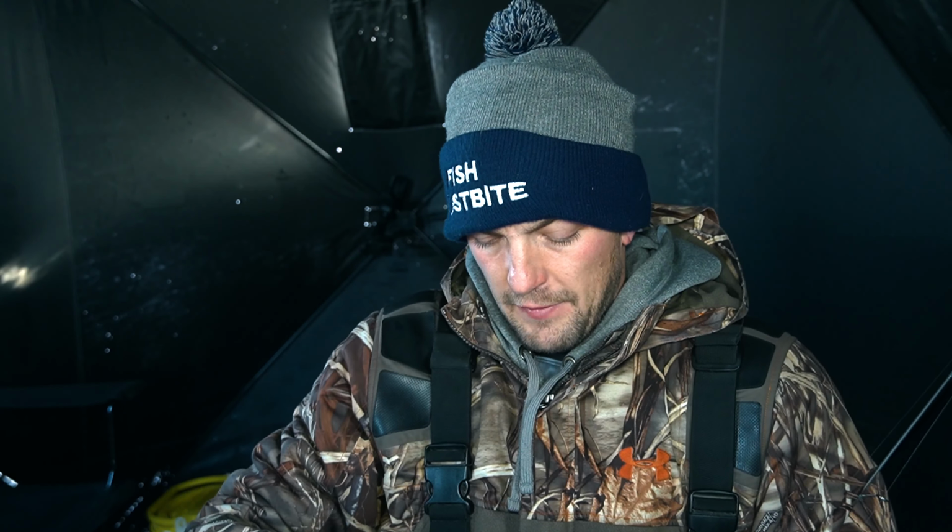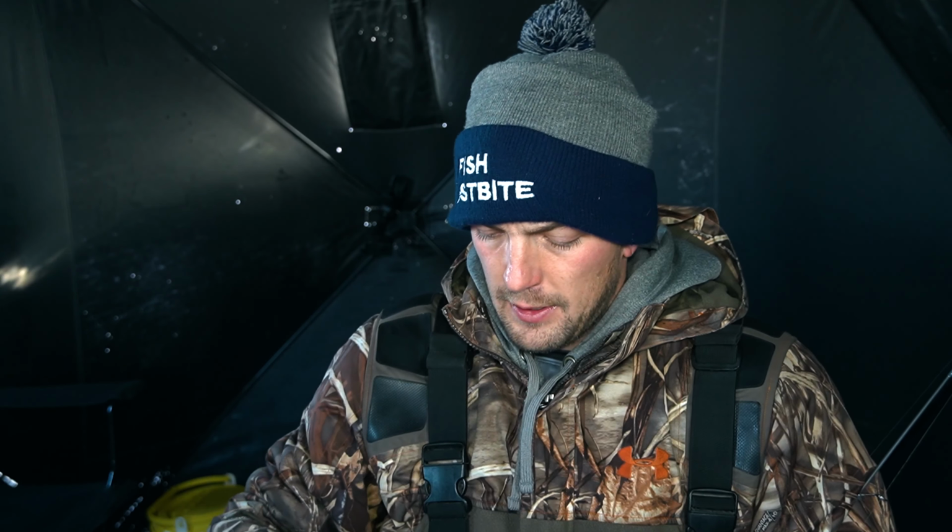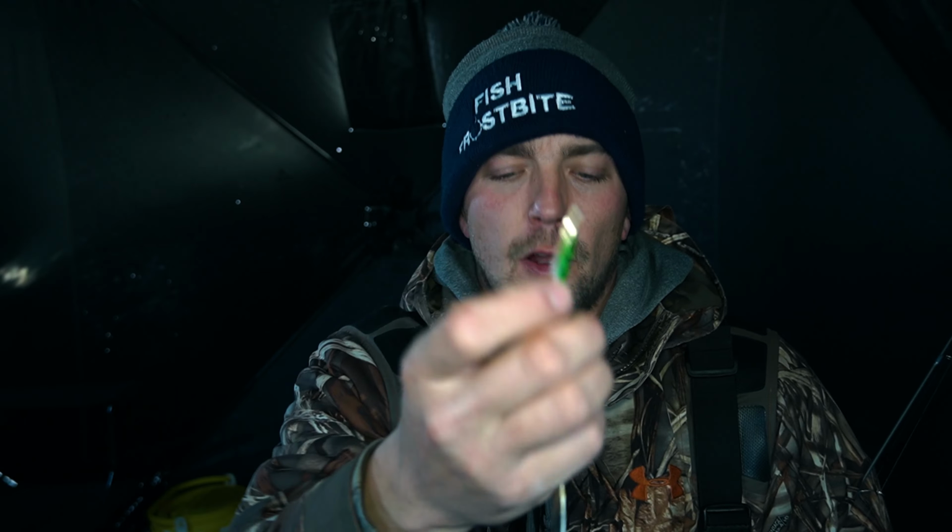Just long, flutters down, rips up nice, flutters down. And they've been very good for me. As well, like I said, the big Swedish pimples, the larger size. And I like to buy some lure tape, and other than just the sticker that's on them, I like to dress them up a little bit, maybe some green or yellow.